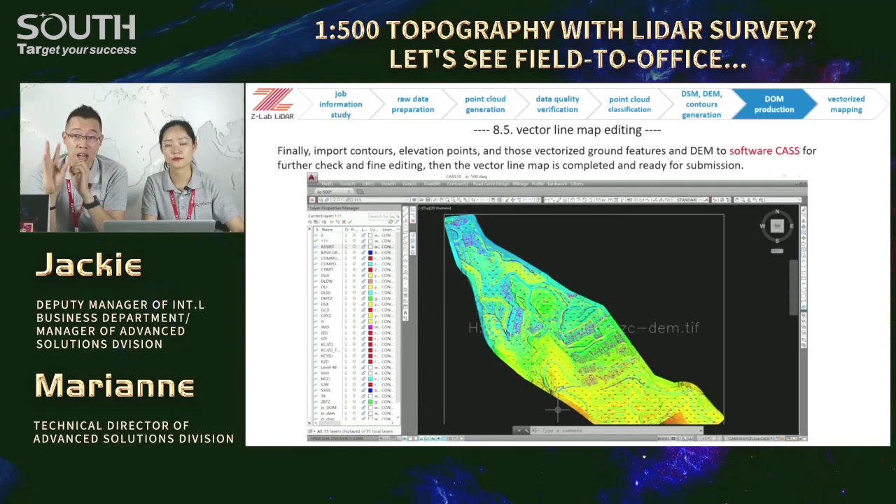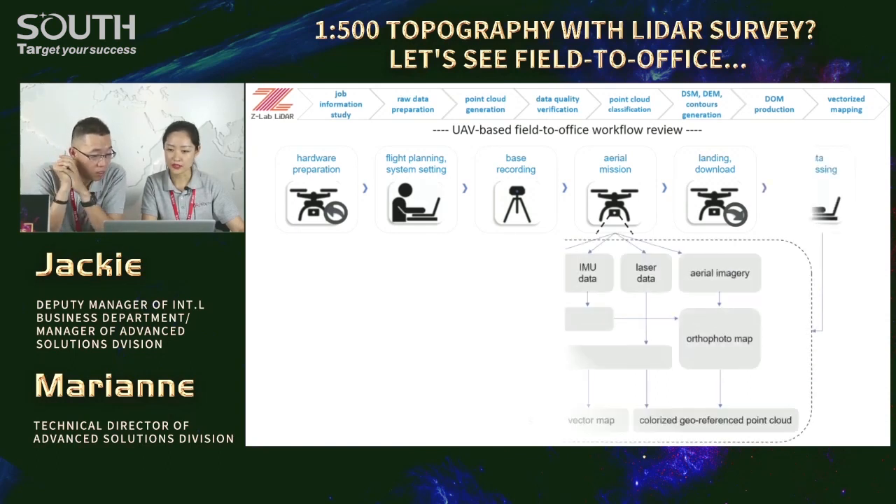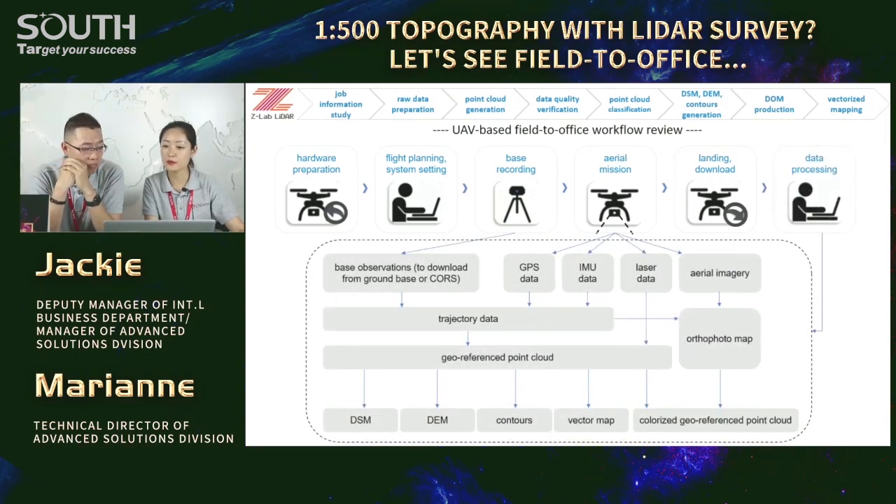For this page, here is the complete workflow from field to office. I guess everybody can understand better from this simple chart for a quick review. Many efforts are involved, but once you experience and practice more, the learning curve is just a matter of time, my friend. Don't worry about it. And next, we'll show you some typical job cases we did before.